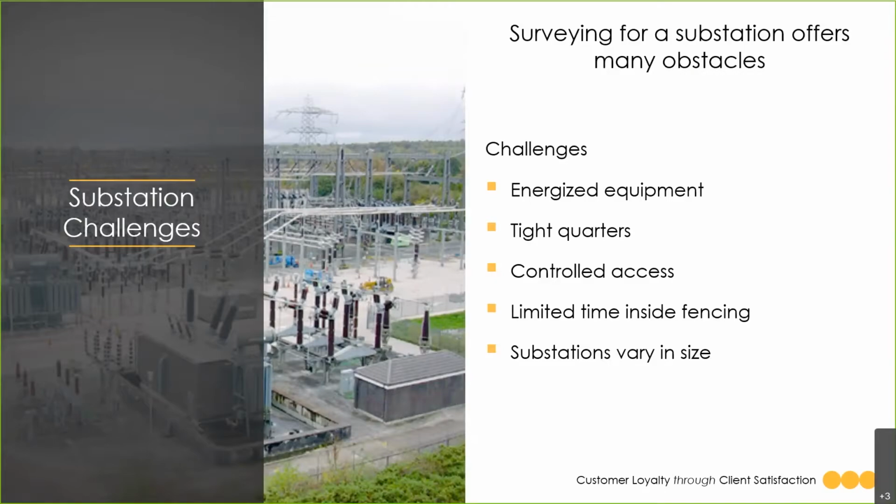The first one is working around energized equipment. It is the most important thing to consider. It is recommended to avoid contact at 50 volts or more. As you might be aware, substations range anywhere from 69 kilovolts to even up to 500 kilovolts and beyond.